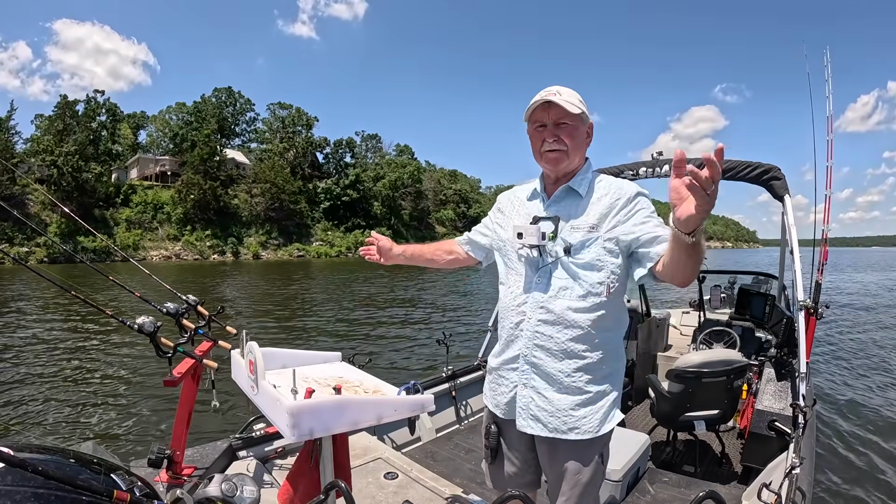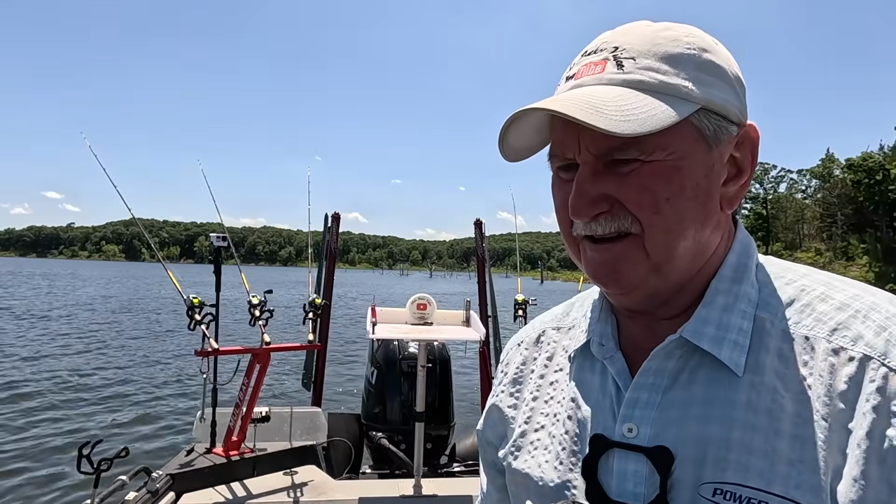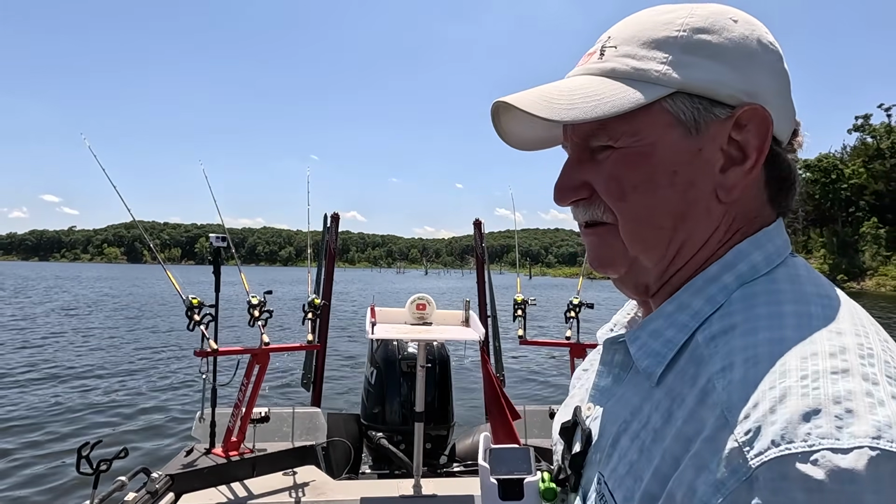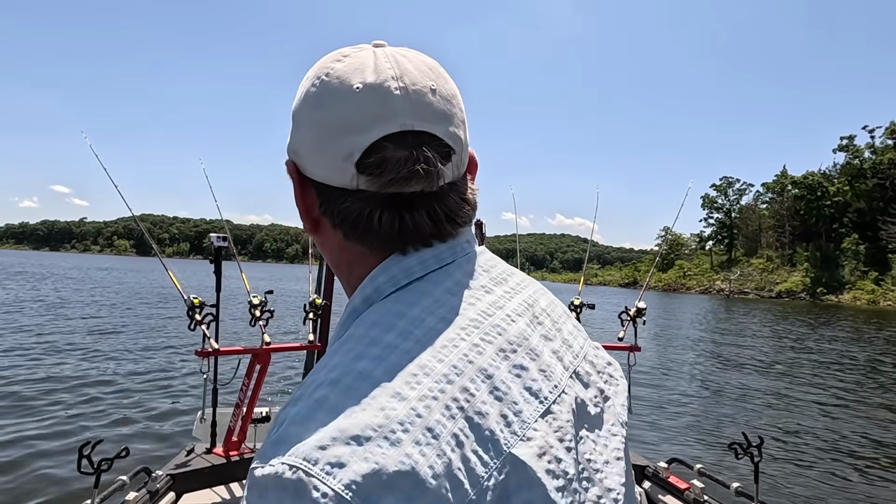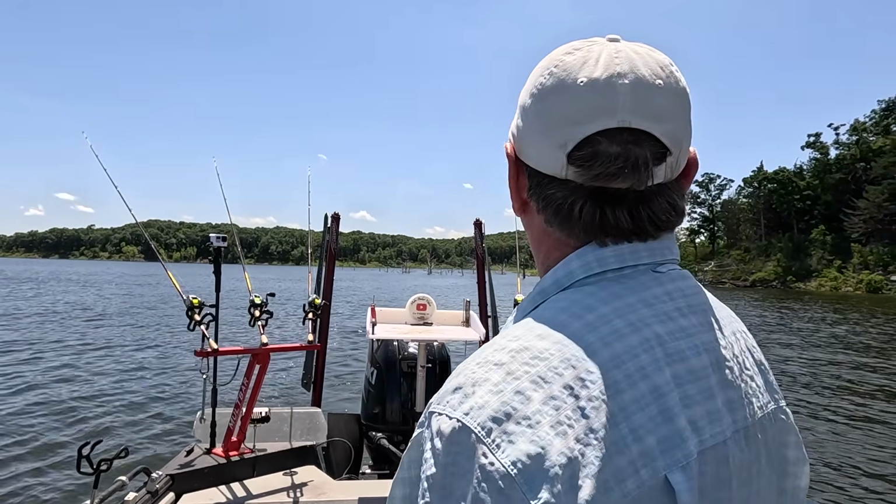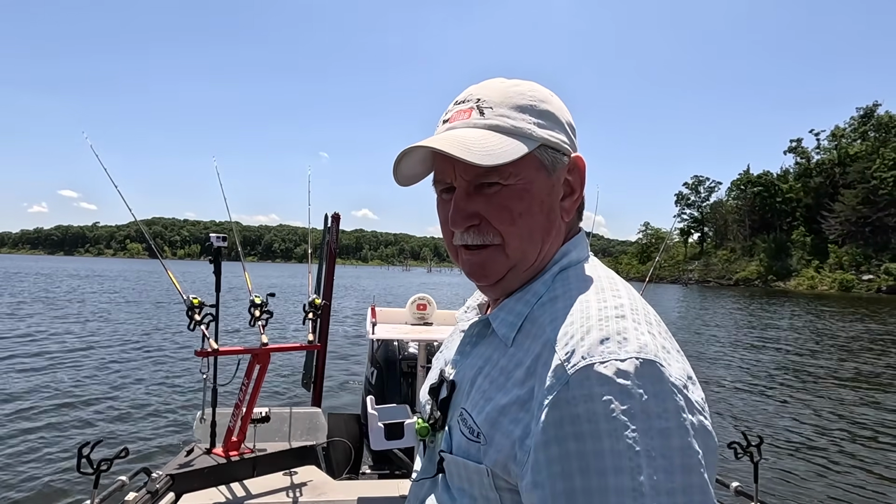All right, I got them out. Let's see if we catch one. Looks like there's a thermocline starting about 30 feet deep, so that ought to be good. Our baits will be running down there, those Deltas, about 20 feet deep, right above that thermocline. The Arkies will be running about 10 to 12 feet deep.